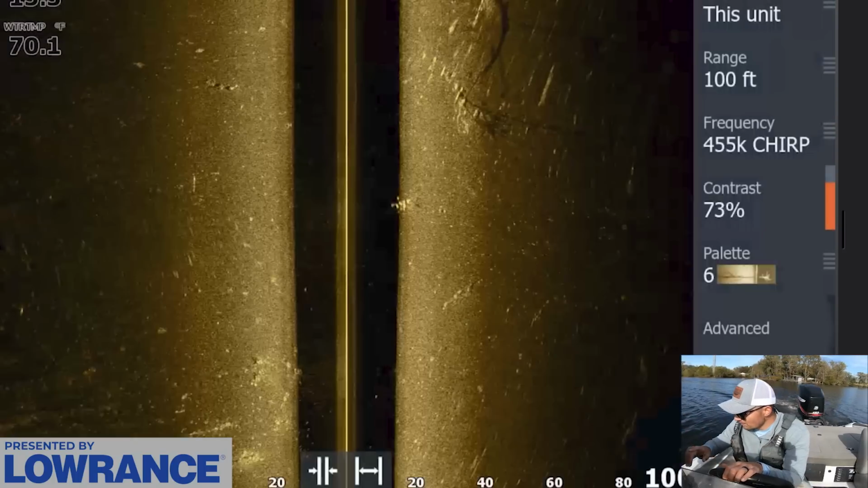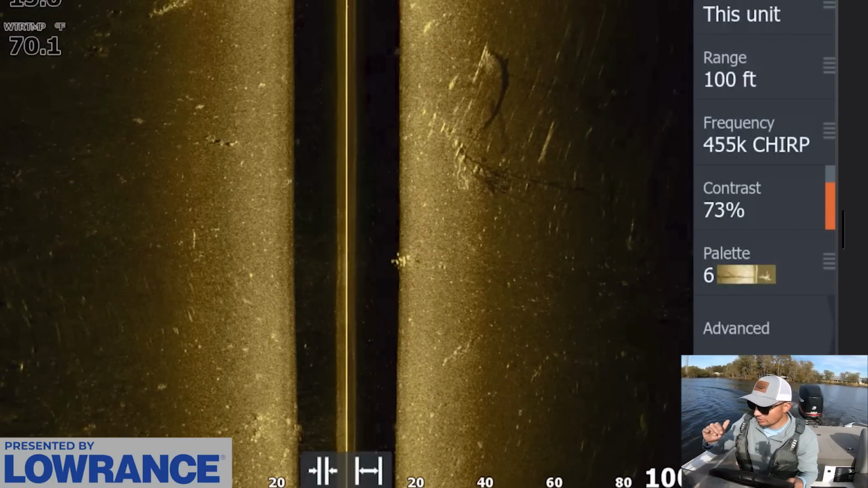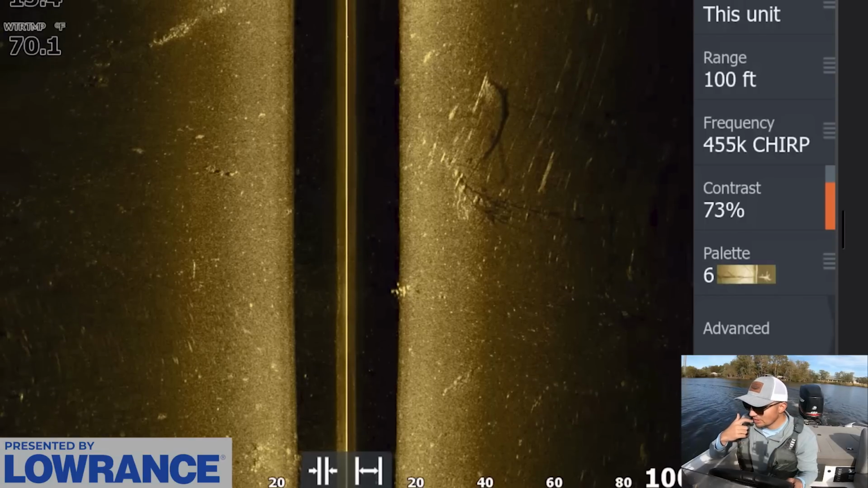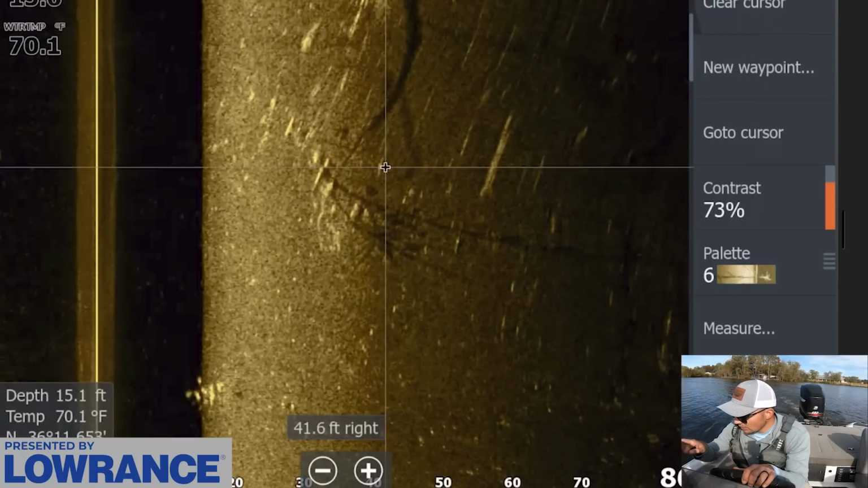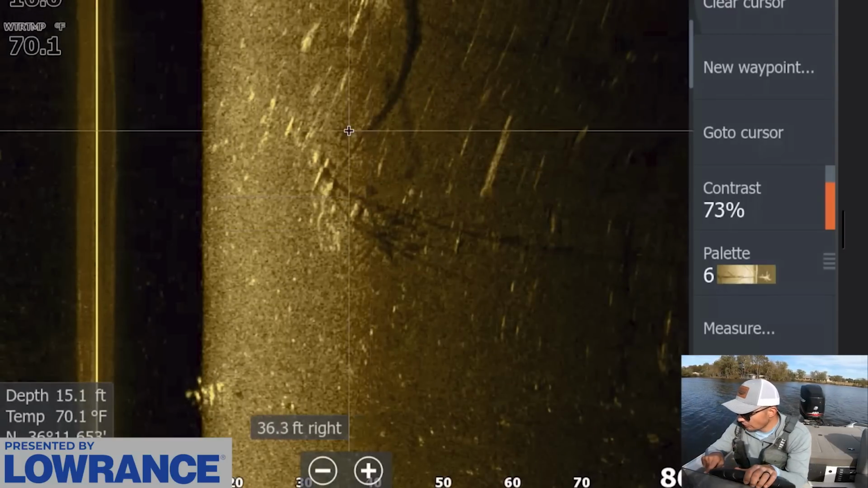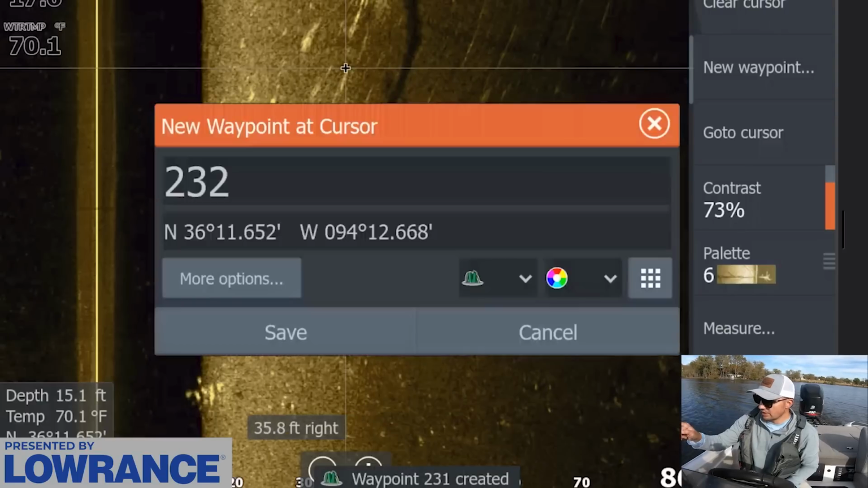On the side scan view, we can see several dots around this brush pile. I'm going to keep letting the screen roll for a second just to make sure I'm not missing any more piles, but this is a really good brush pile. If we zoom in, we can actually see a fish right there and its shadow, and there's another shadow of a fish right there. There's a few more around that area, so that's a nice brush pile. It's pretty big, so I'm going to mark a couple.